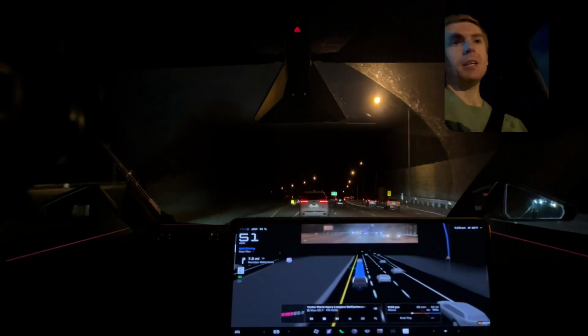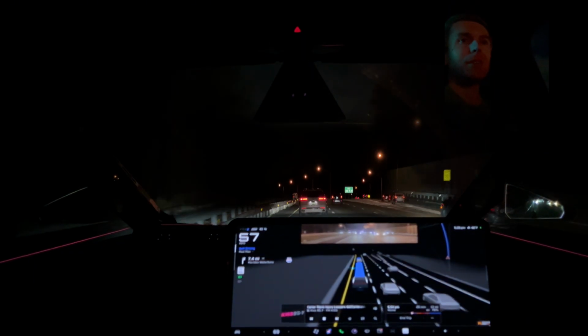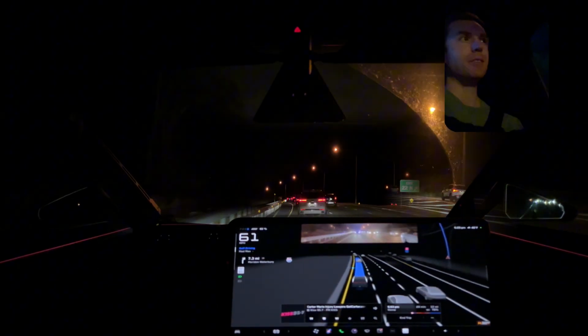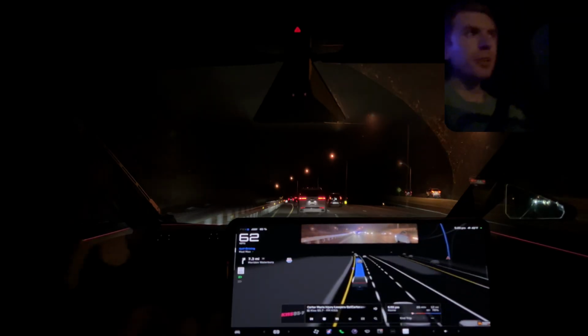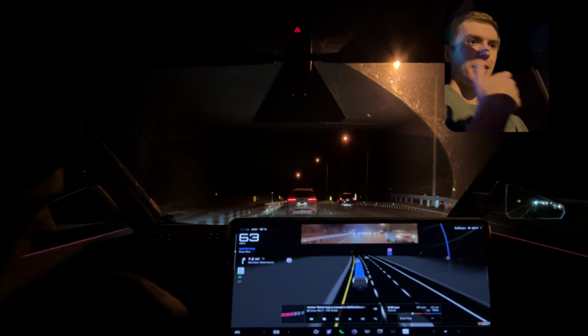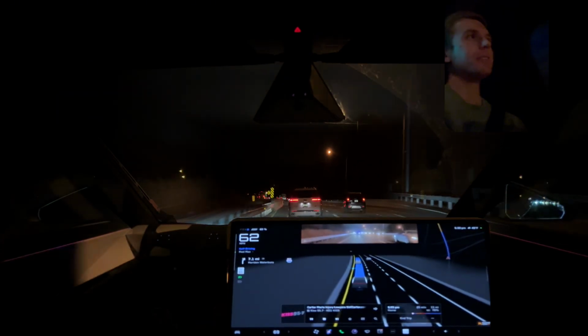Wow. If I was sleeping in the car, I probably wouldn't have known. We just went through almost going down to zero. I don't think it was the car in front of us that was metering us, guiding us on a gentle slowdown. I don't think so.